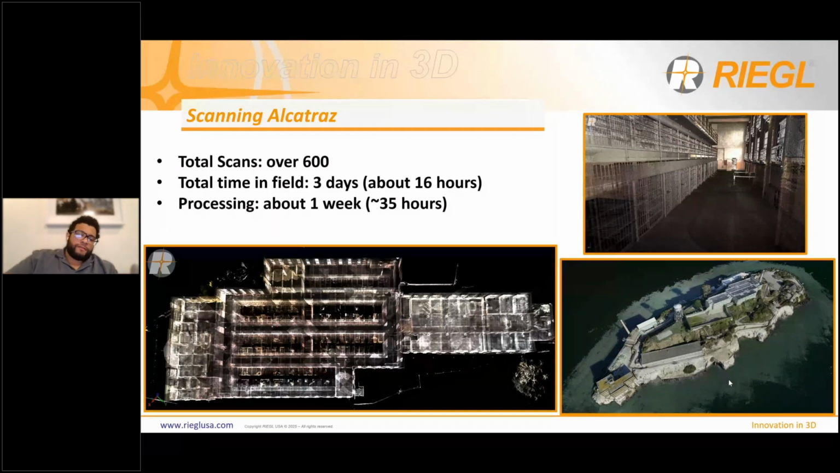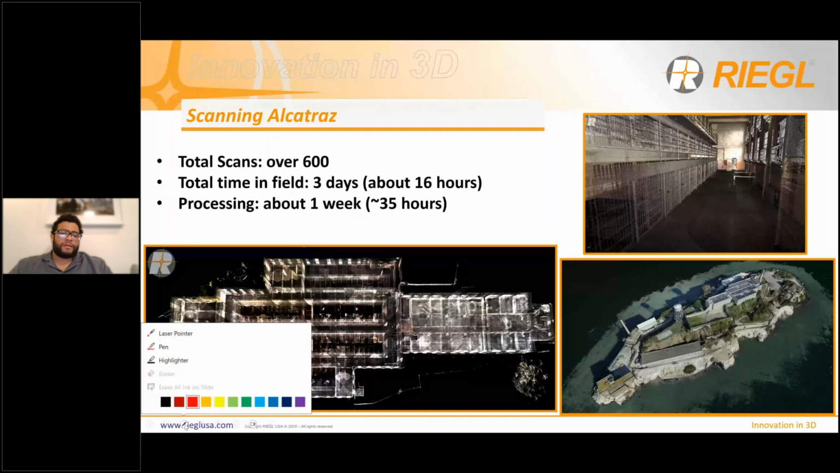And then RIEGL also manufactures drone units. We also flew a RIEGL drone and captured the entire island, which is what you see on the lower right-hand side. This image on the left-hand side is the main jailhouse.